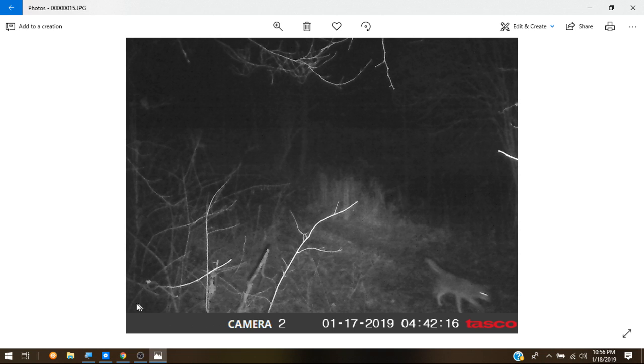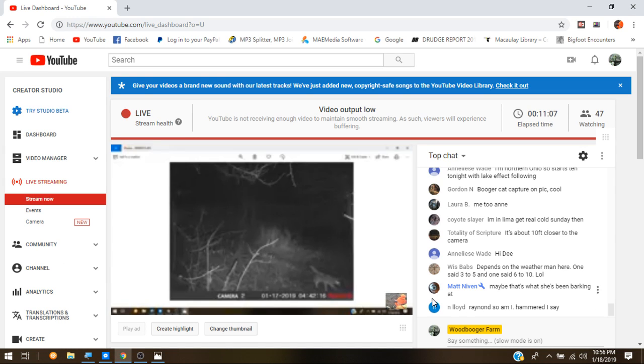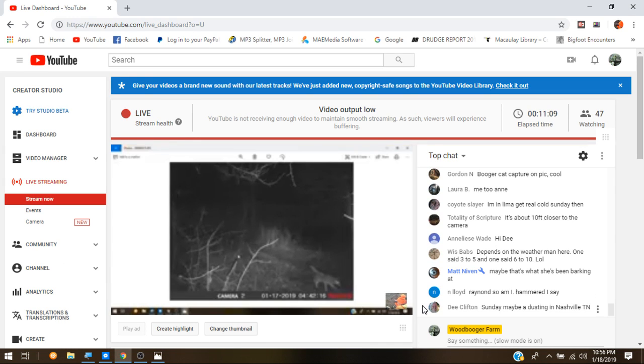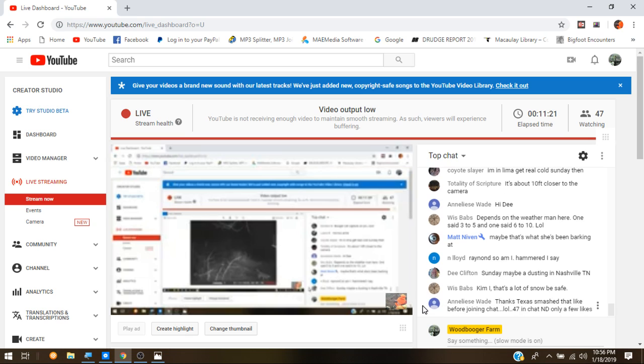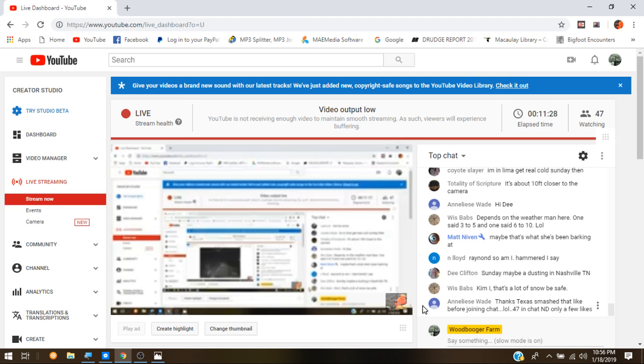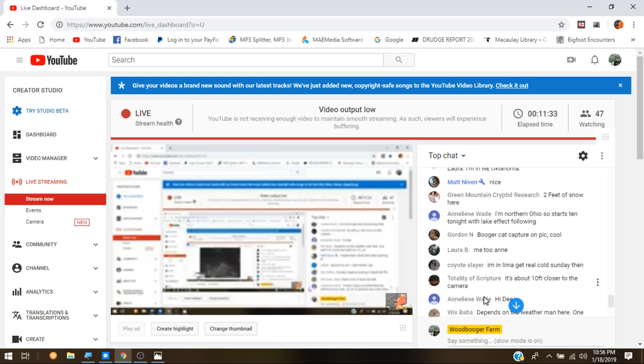I'm wondering if that's a wolf. I have seen a wolf here before. That's pretty interesting. It might be. It might be what she's been barking at. That's pretty interesting. I've got the batteries back on recharge now, and I've got the other one that I stuck in the log.